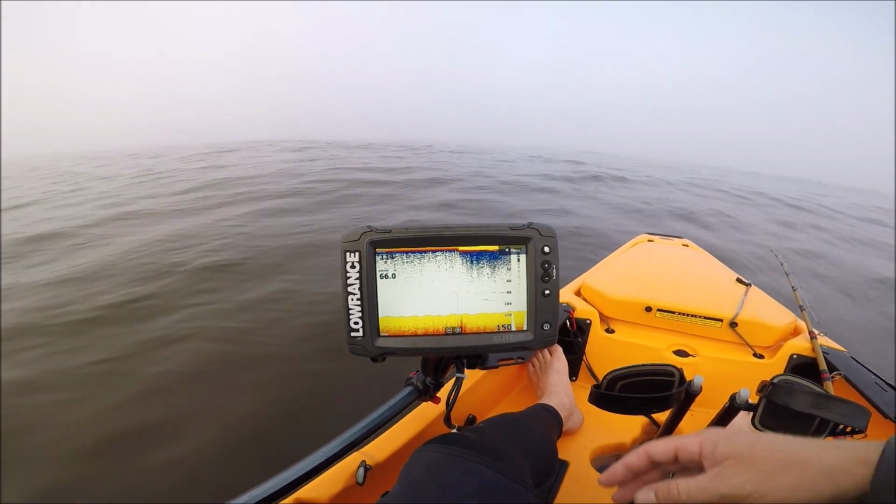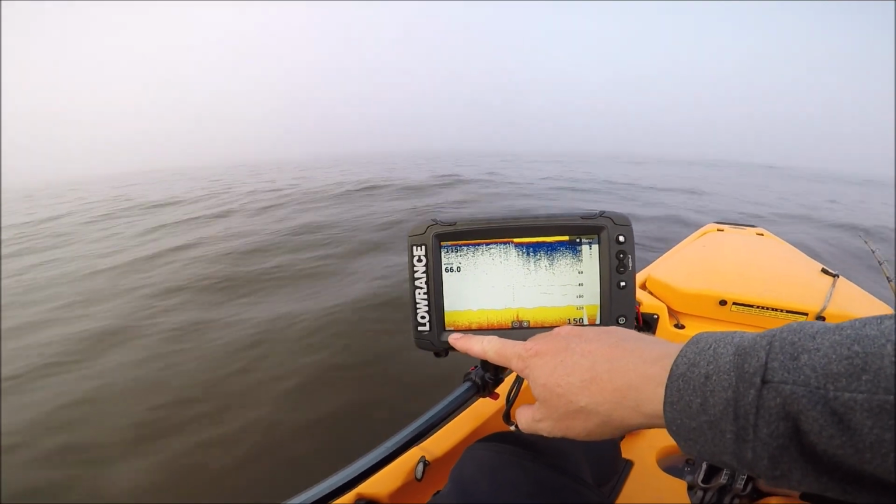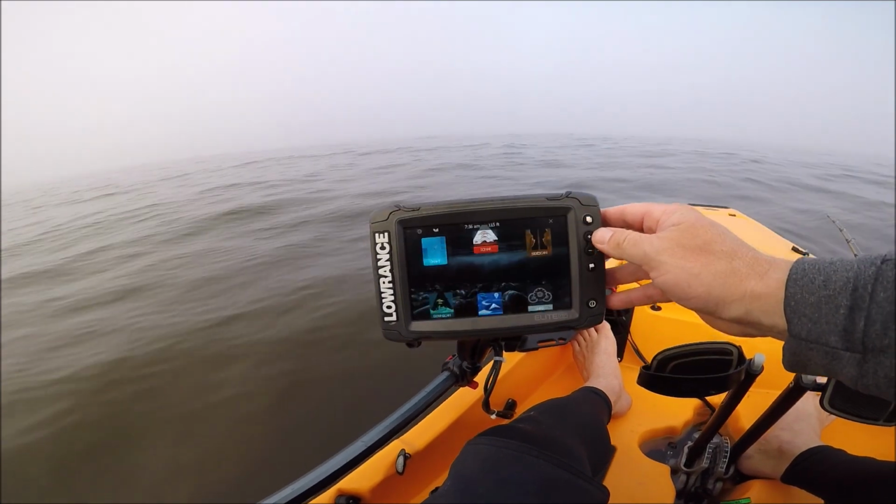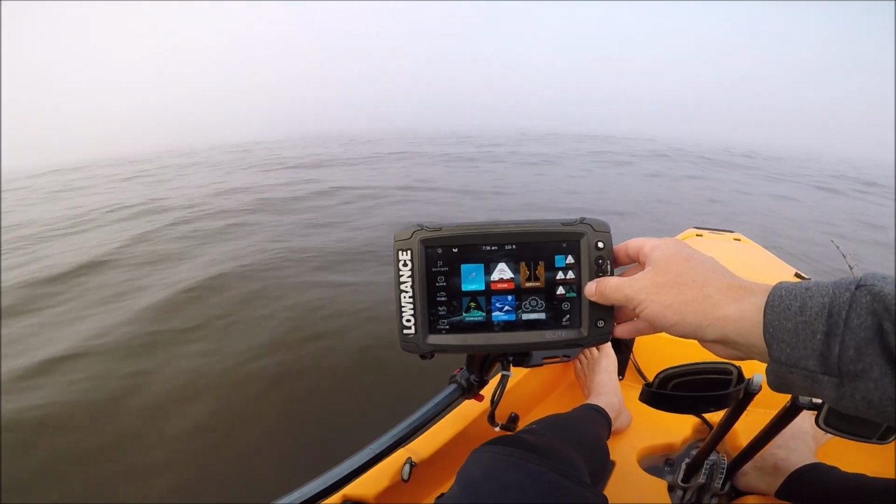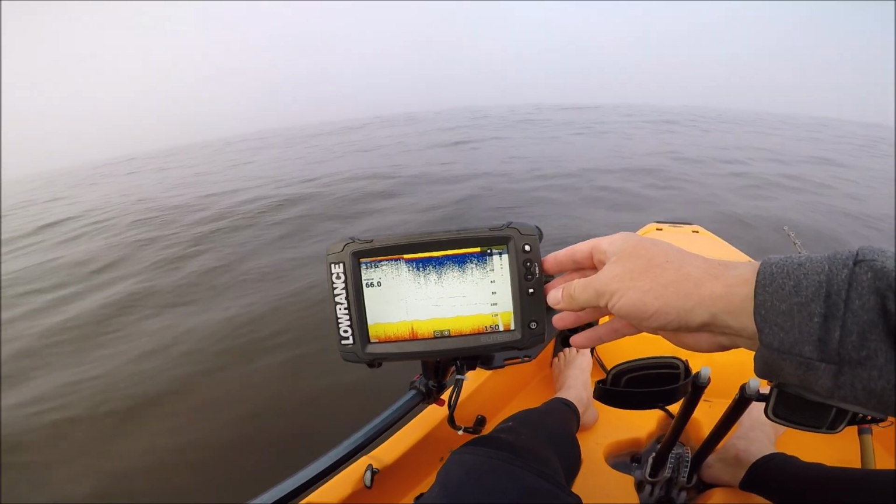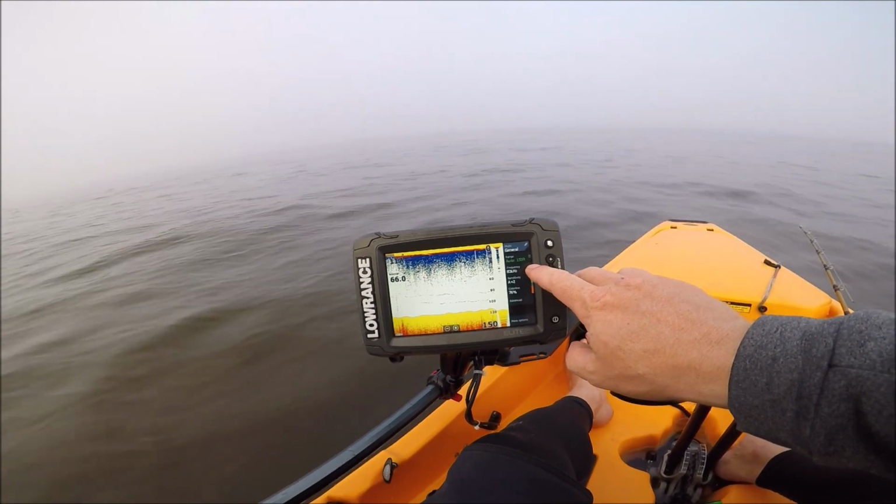Maybe I can roll through a few other of my settings if you guys want to take a look. Of course, I'm on 83 kilohertz, not using the chirp right now. Sometimes I will use the chirp. I go full screen, and also when I'm in these kinds of waters, I will do a double the scroll speed. So if we go into the menu, you can see my frequency is 85 kilohertz.